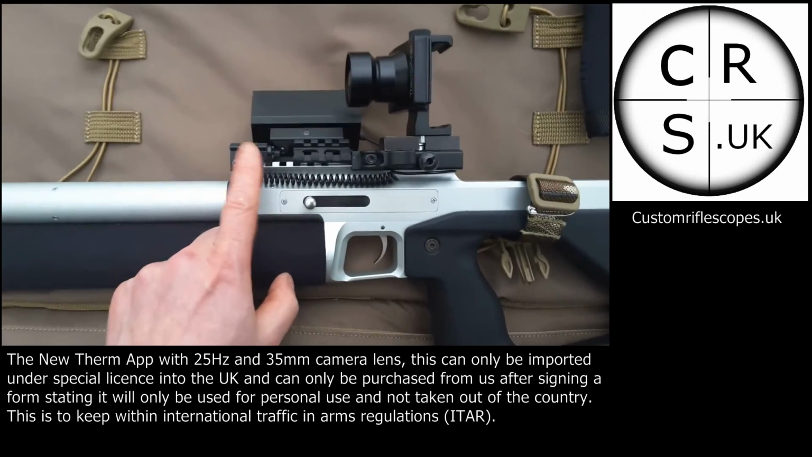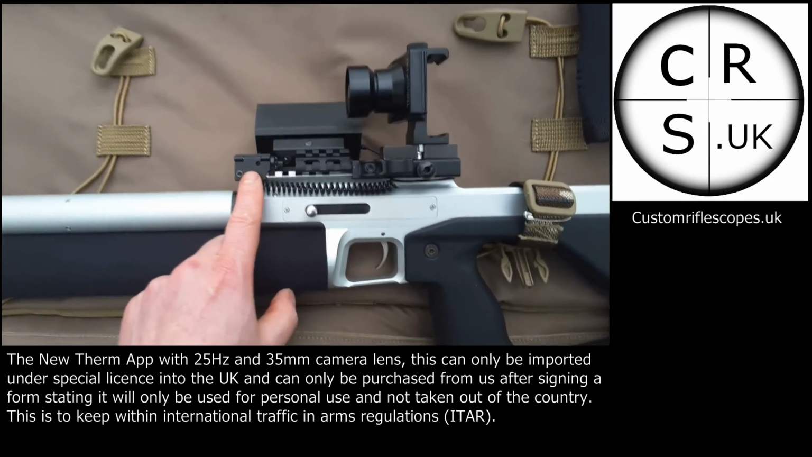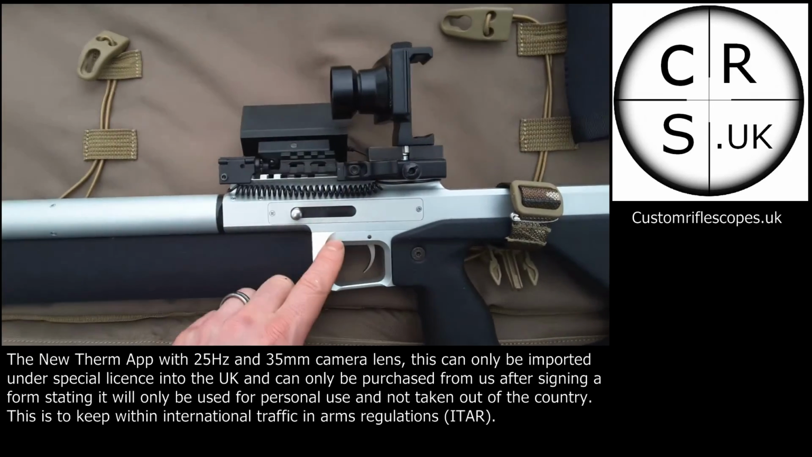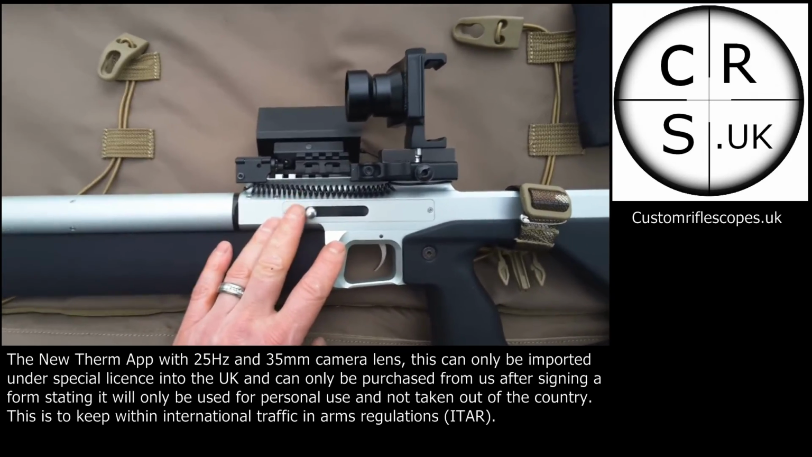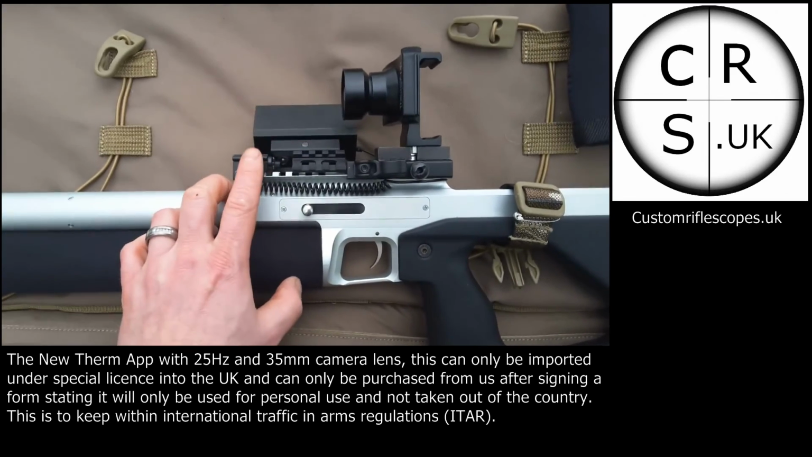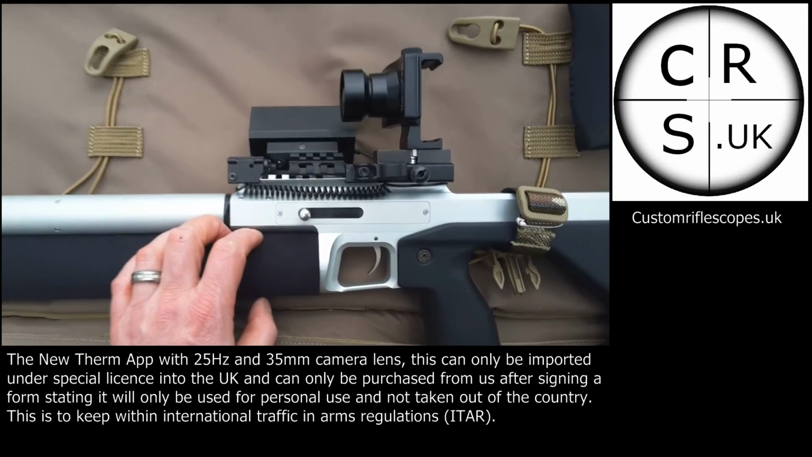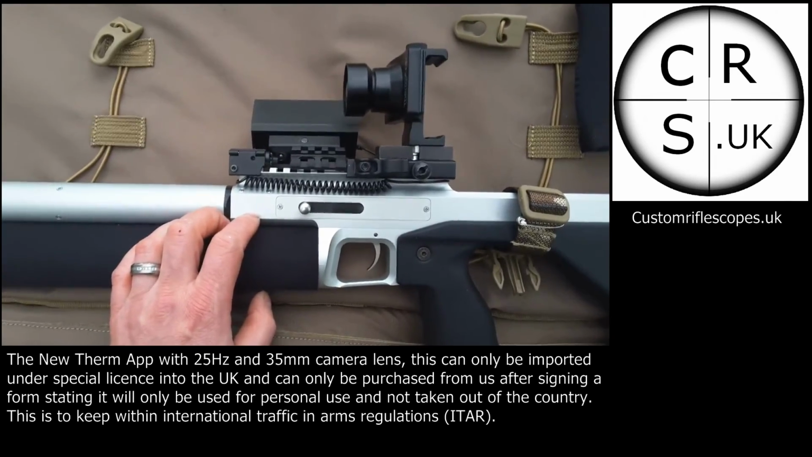So what I've done is I've zeroed this to 50 yards. So if I ever swap out a rifle scope, I can put a new one on, and then wherever the laser's pointing, I just adjust the turrets according to where the laser's pointing at 50 yards. Then you've zeroed your rifle without shooting a single pellet. Saves time and effort.